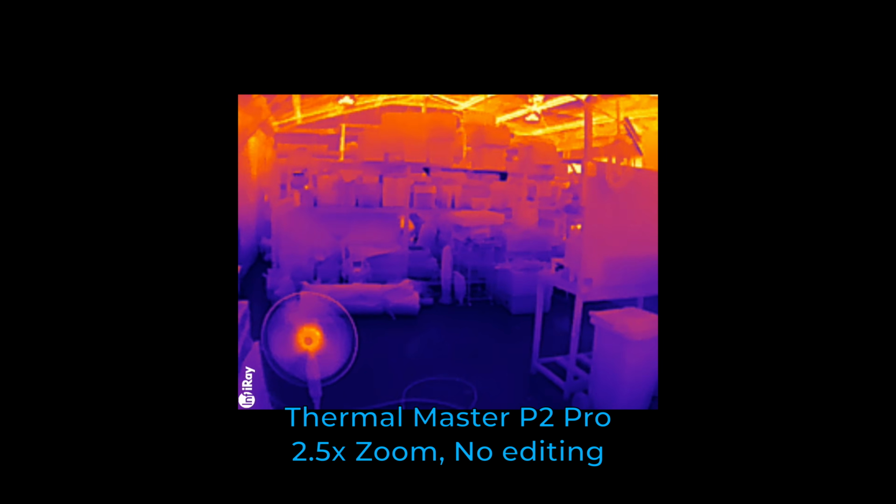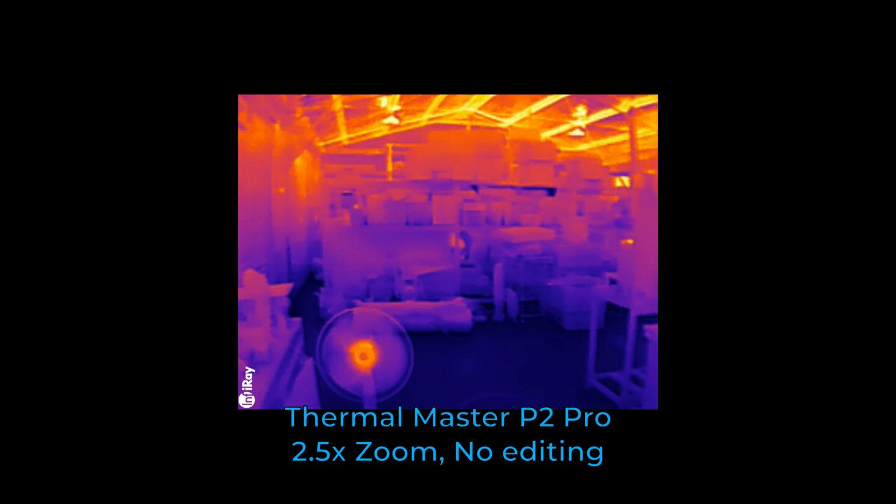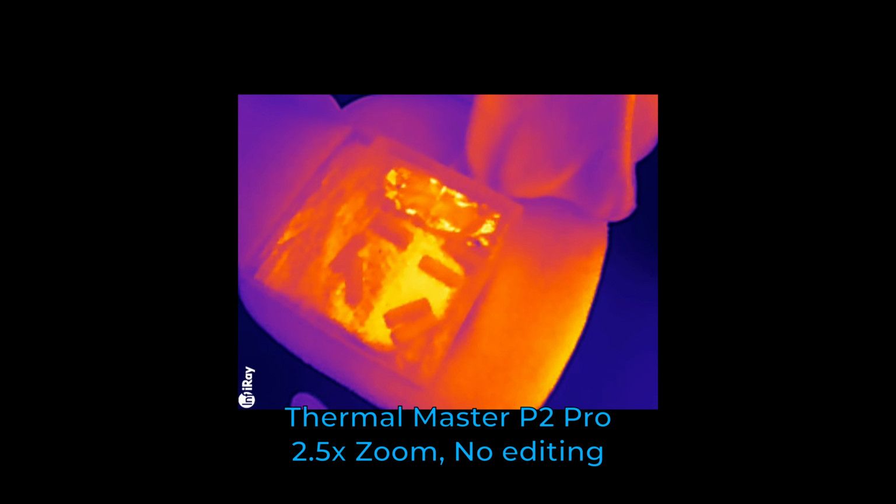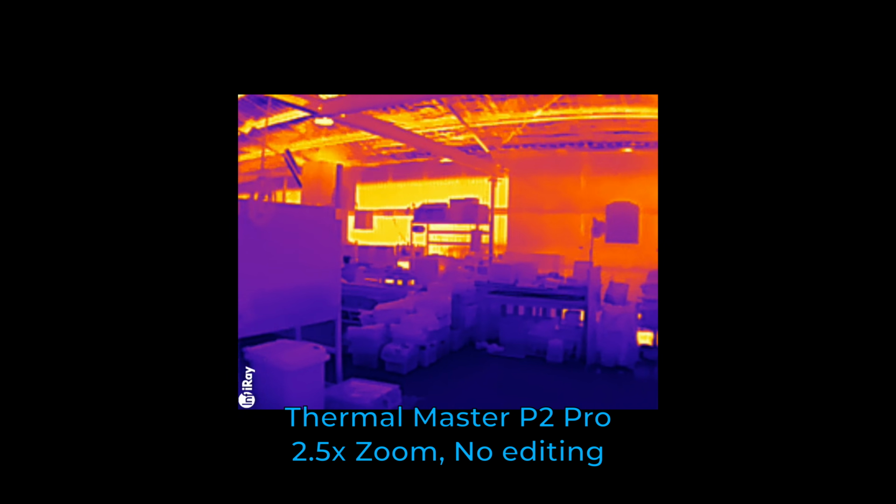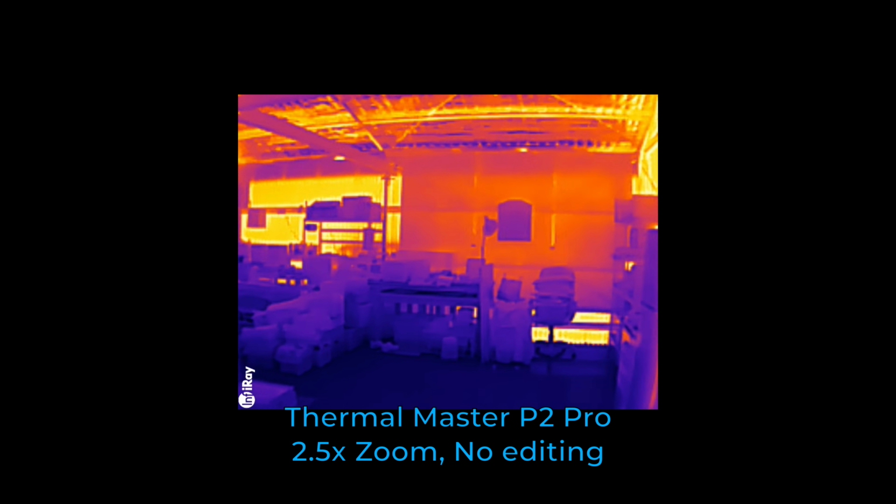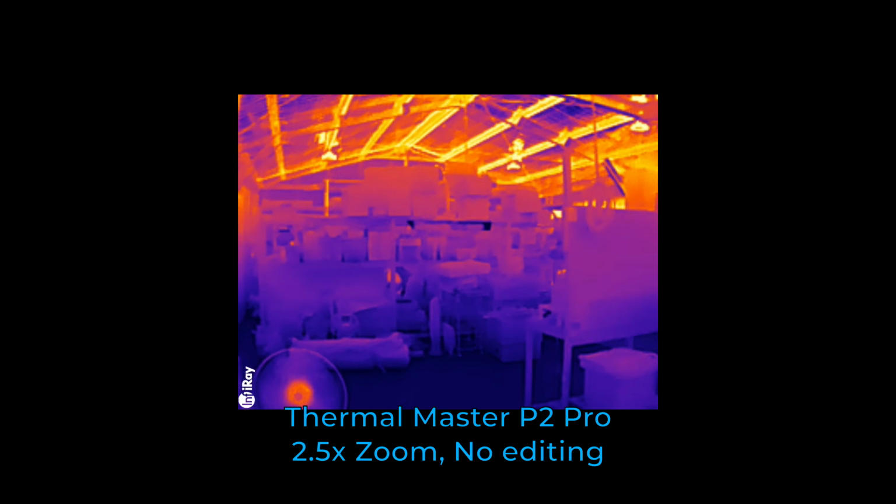But it feels like the image enhancement or the resolution is not quite there. So I feel like the resolution all in all of the Topdon is better, but this is actually giving me more useful detail, which may be hard to see, but I definitely feel it. And we have that good refresh rate there too. So, except for that shutter that I can't find to turn off, I like this one's sensor quite a bit.